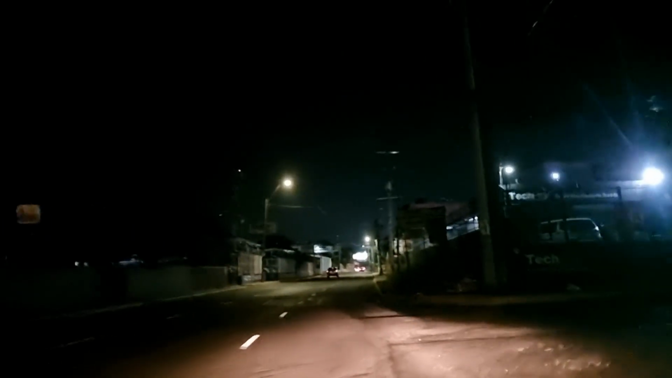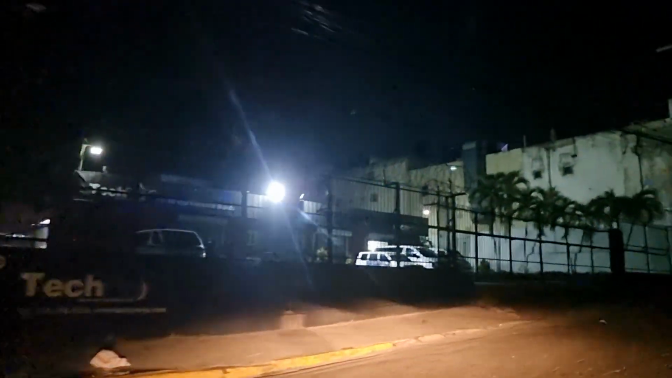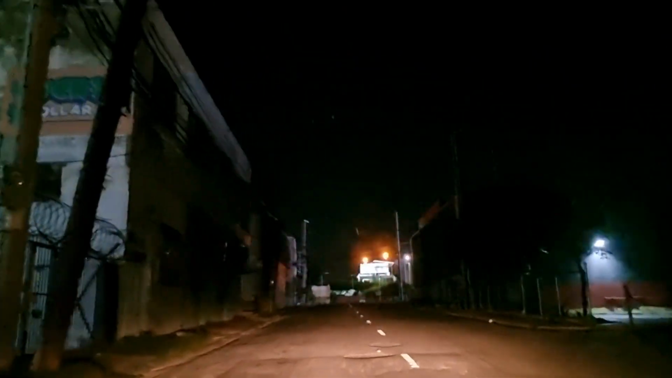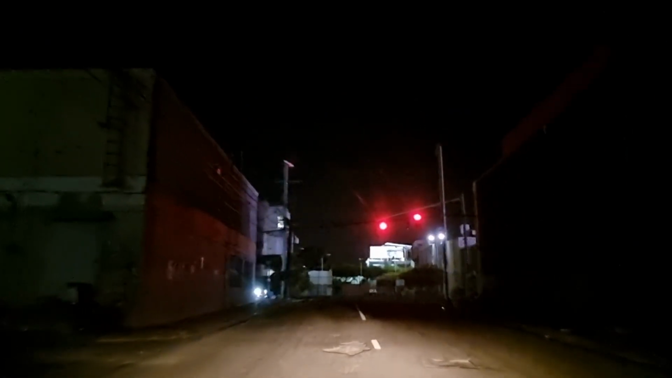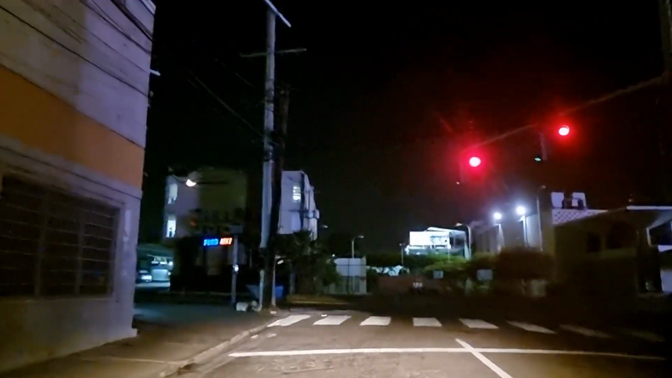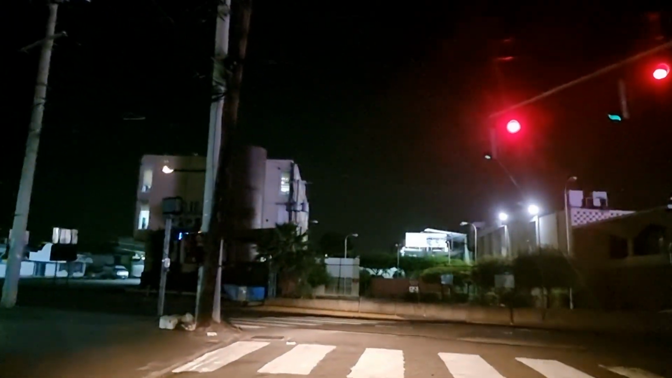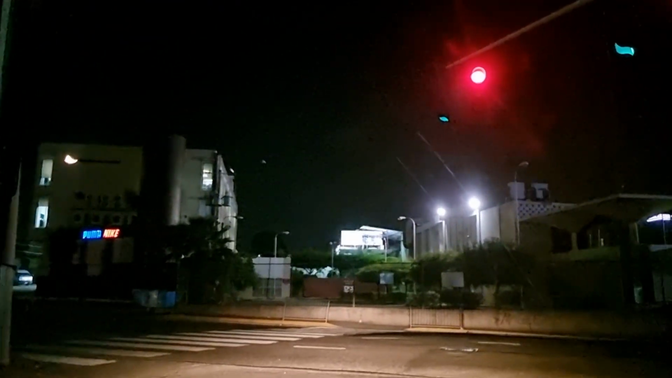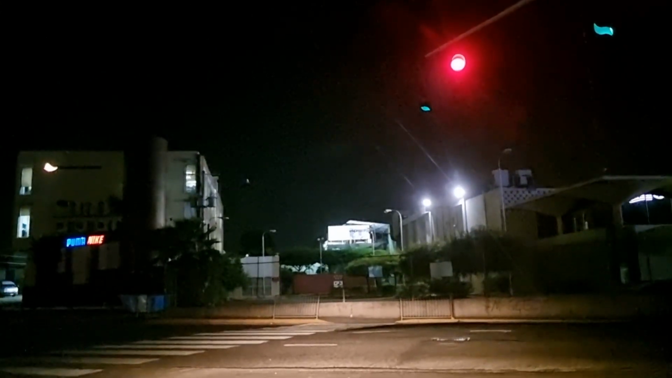So we'll take the right turn here, and again guys, try to obey the different curfew measures. You know, the worst thing you want to happen is for you to be charged for some COVID related thing when you could have prevented it. That's one charge I don't want on my records, anything that has to do with COVID. COVID has done so much bad already. I'm an essential worker, so I'm on the road at this time, just capturing some scenes for you guys.